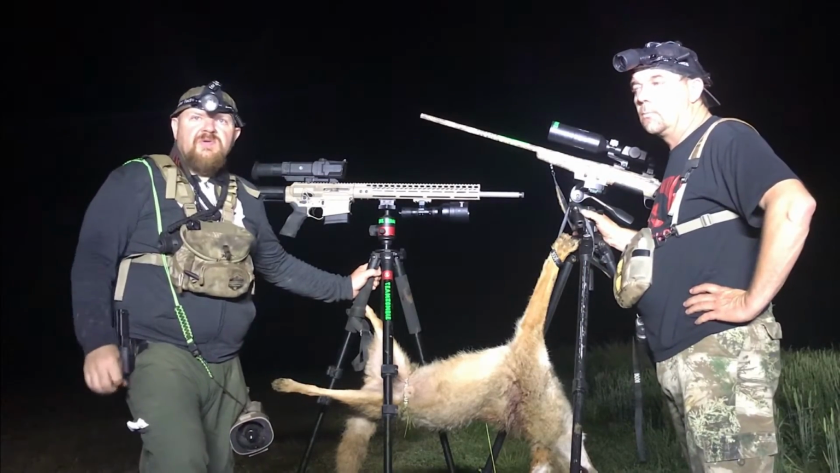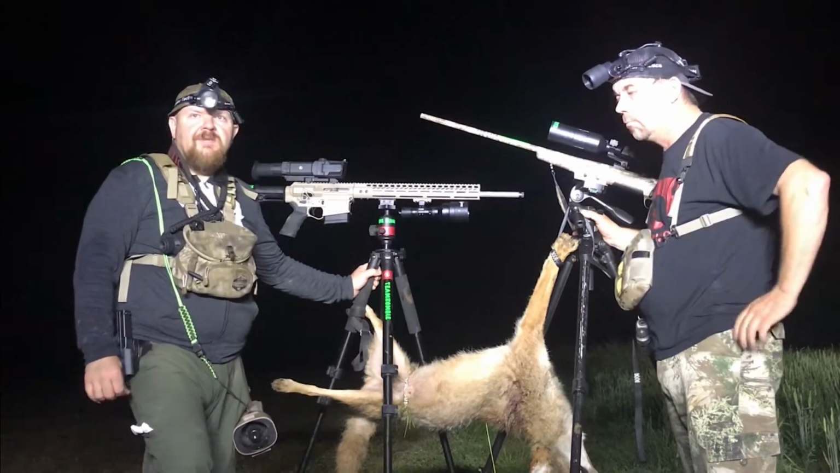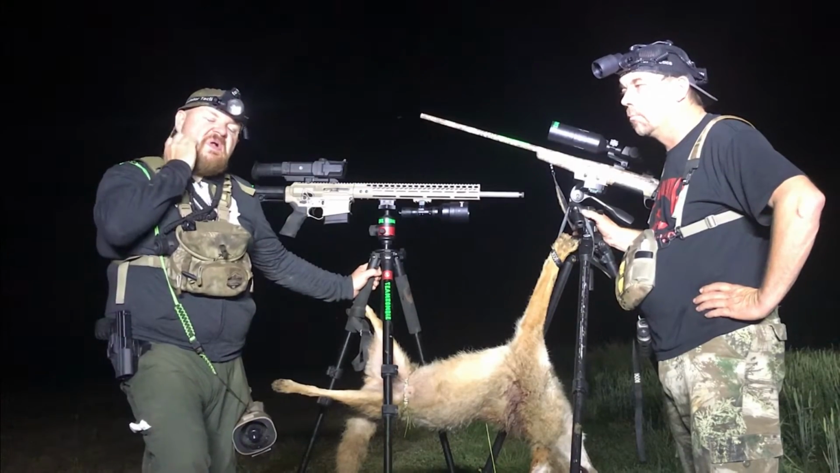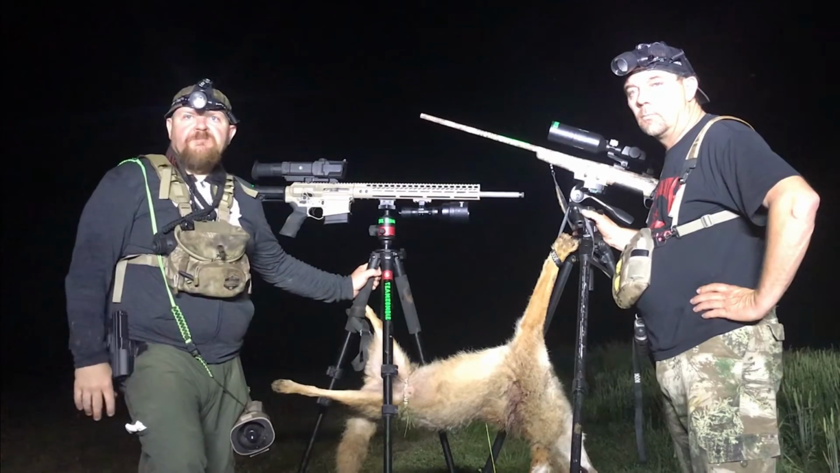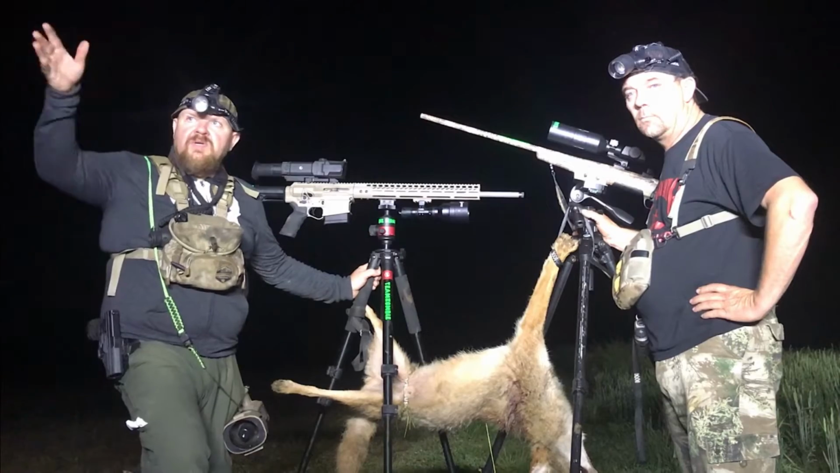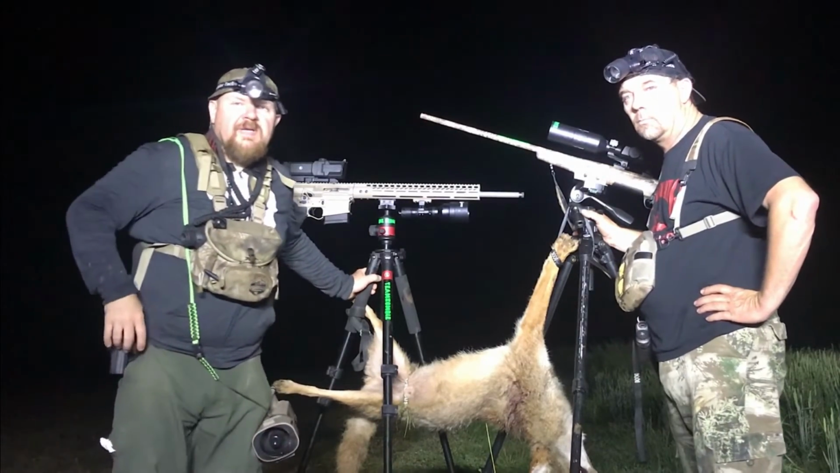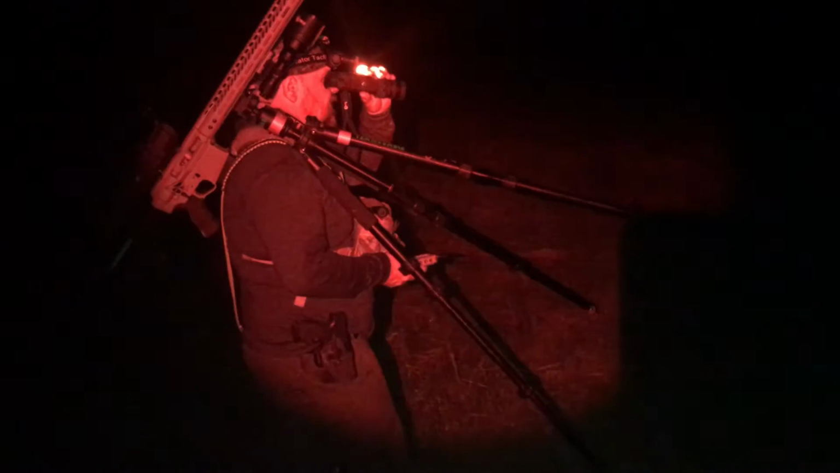Started using the call. Used the junior male howl call on the Lucky Duck Riot. I spotted one at 12 o'clock, rolling in, hauling the mail. I spotted it in the thermal for a few seconds, and then lost it. So Tommy and I said, let's just keep going. I fired up the junior male howl call again as I'm walking and carrying the call, trying to make it more realistic, like I'm advancing on them.